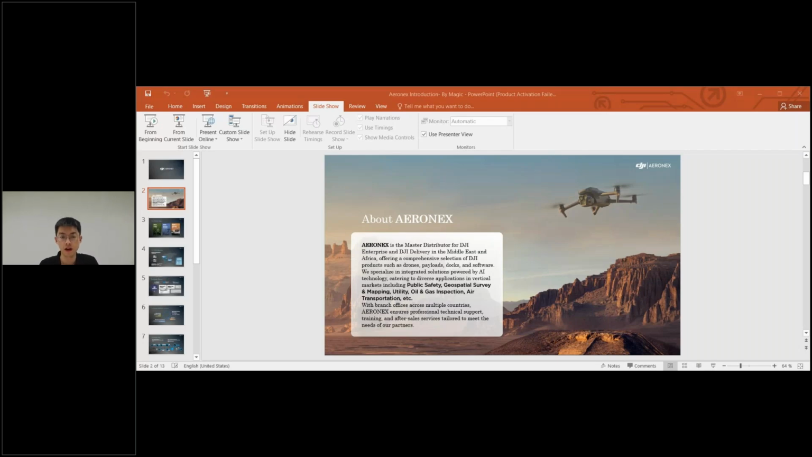For our after-sales services, we also provide a structured RMA process with multi-country coverage and facilities, and dedicated engineers as well. In short, Aeronix is not just a platform, it's a solution partner that combines products, training, services, and logistics into one ecosystem for our partners in the Middle East and Africa regions. So now let me move to the main part of today, which is DJI's latest Matrice 4T series.